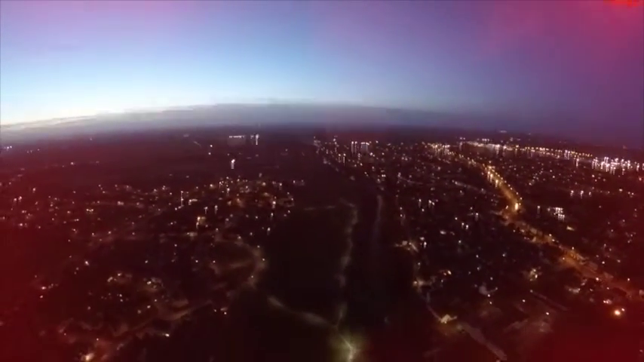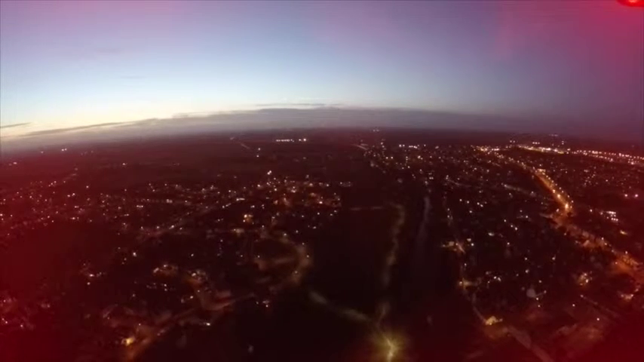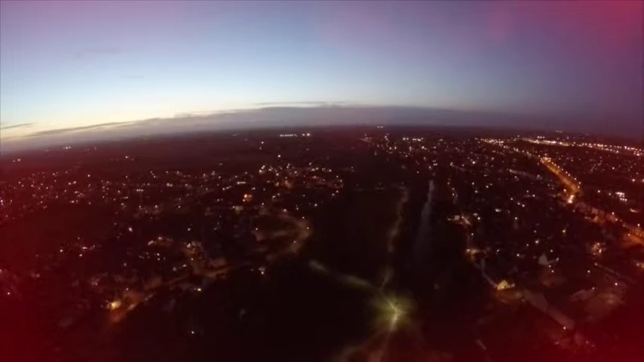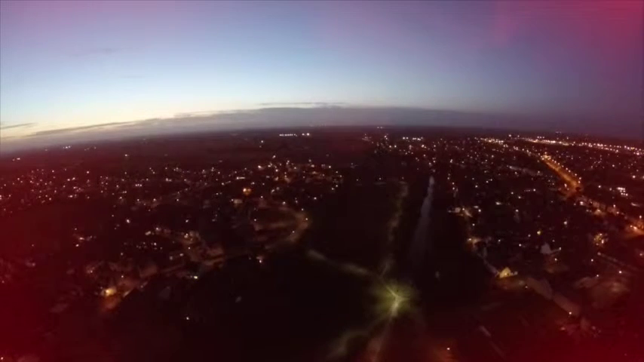When you're out of sight, you're relying on your first-person view to get you back, especially if you're in Phantom mode, the easier mode. However, since this was my second NASA mode flight, I did have home lock, which would have been an easier way if you lose FPV orientation and visual sight of the craft. Just switching down into home lock and then pulling back on the stick will bring the Phantom at its current height back to you.